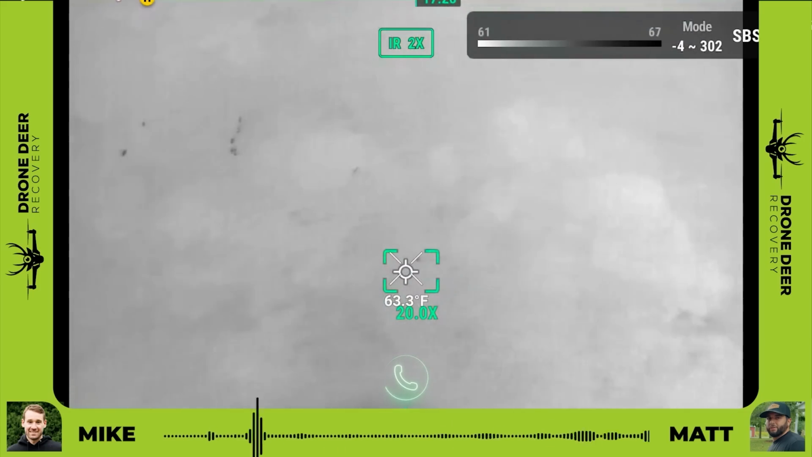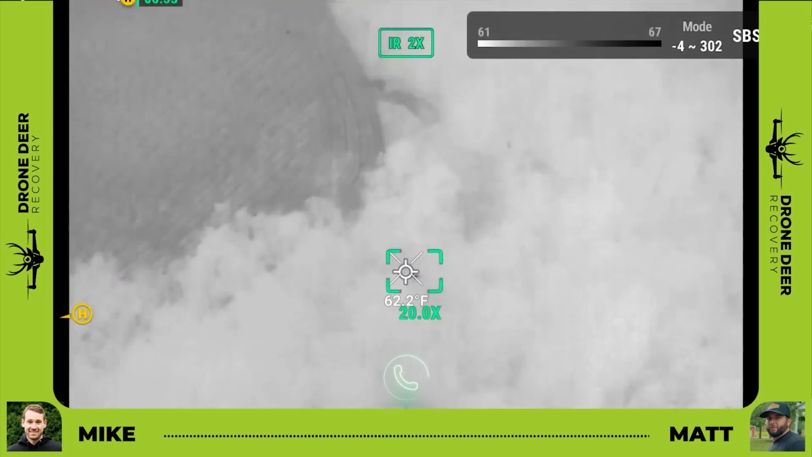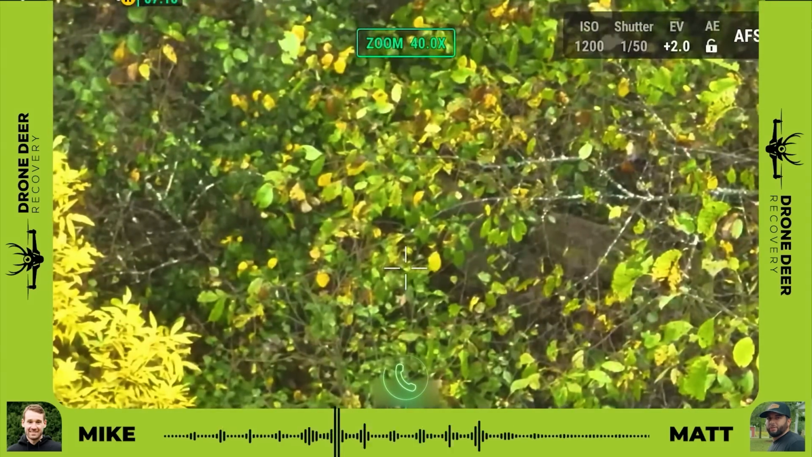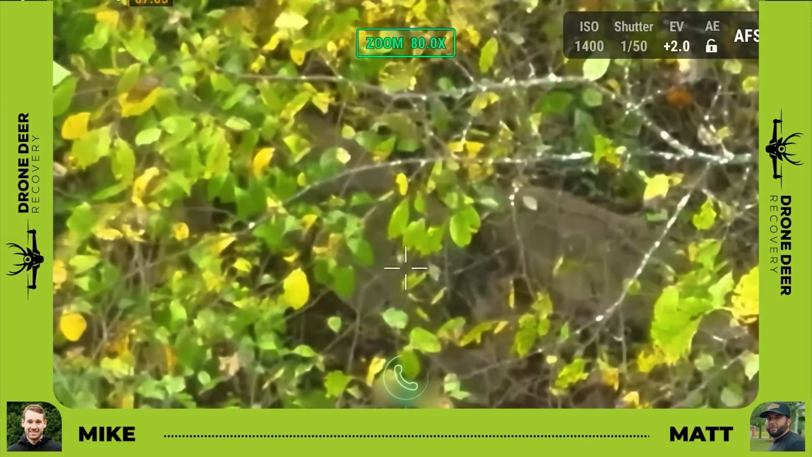So he told us he thought the deer went the other way, so we started flying back there. Patch of woods, so I went down there, ended up finding the deer right away. And then while we're sitting there, all of a sudden the sheriff pulls up. I thought he was just gonna drive by, rolls the window down.